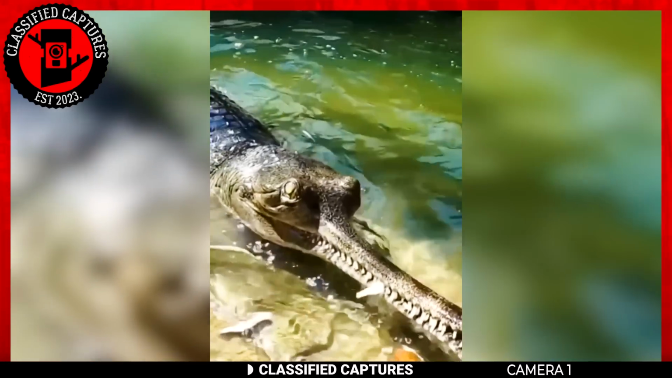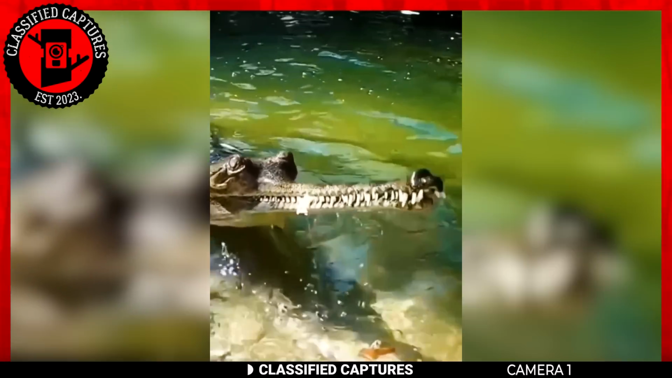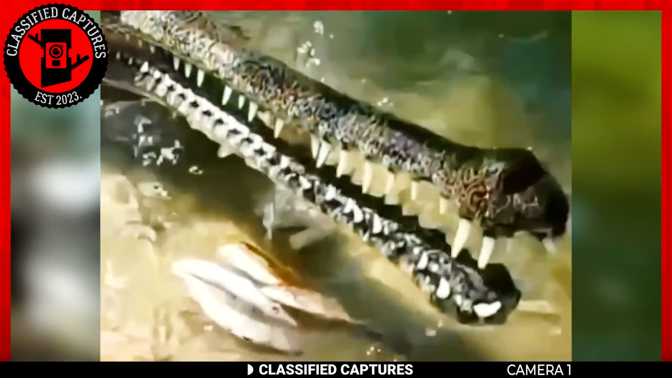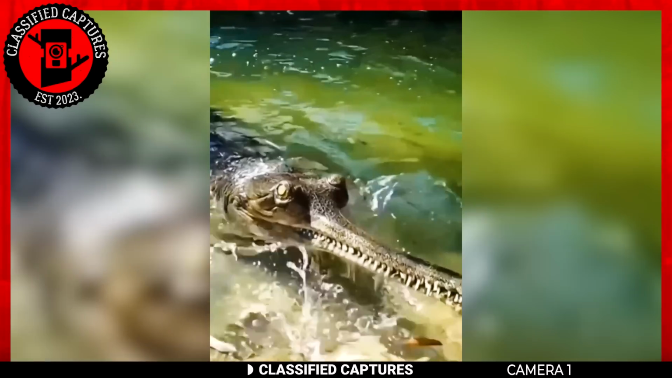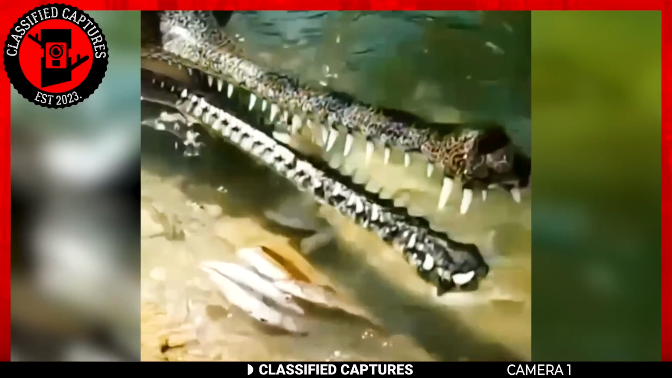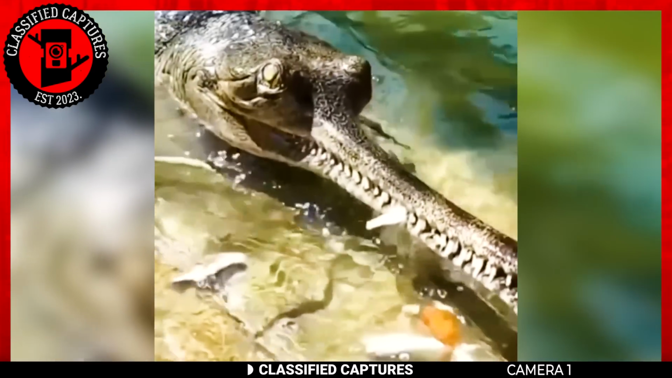Is it an alien? No. Is it a clone of some dinosaur from the dinosaur age? No. And a big no to all the hypotheticals in your mind. The creature on your screen is known as a gharial, an endangered species of crocodile native to the Indian subcontinent. Yes, that's right, it's a crocodile, but one that's unique from the crocodiles you're used to seeing.